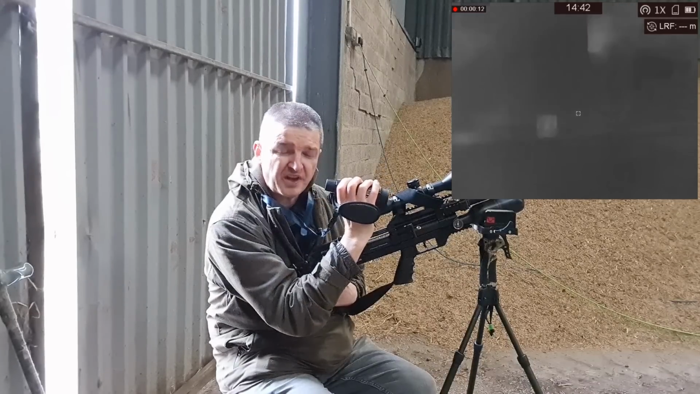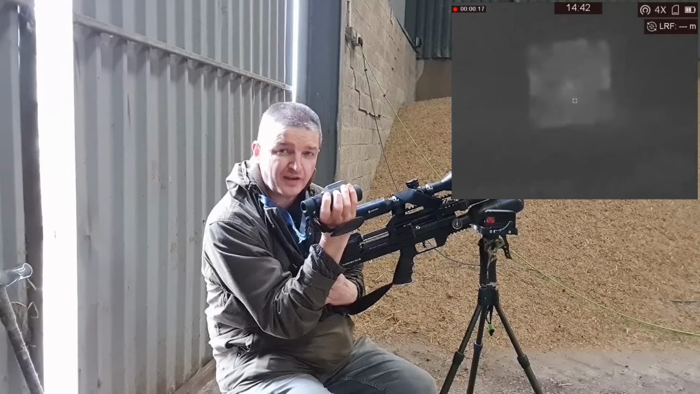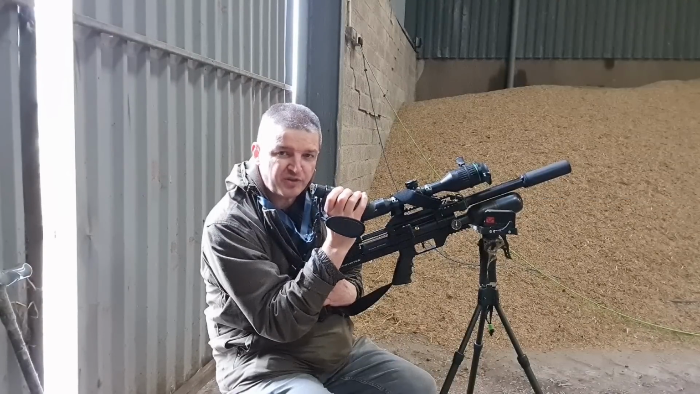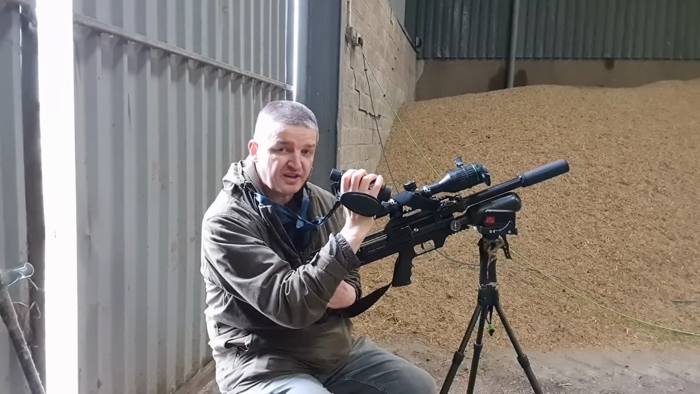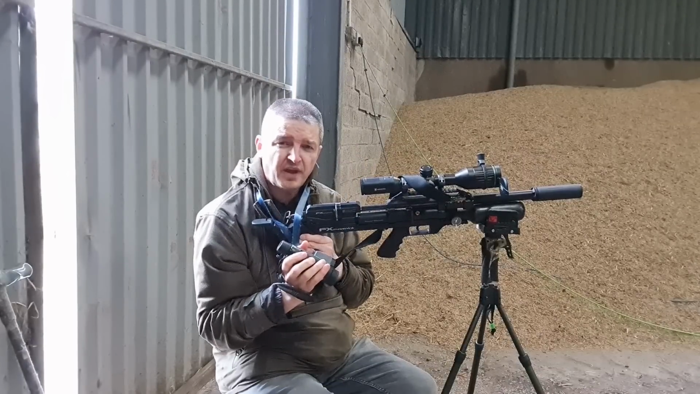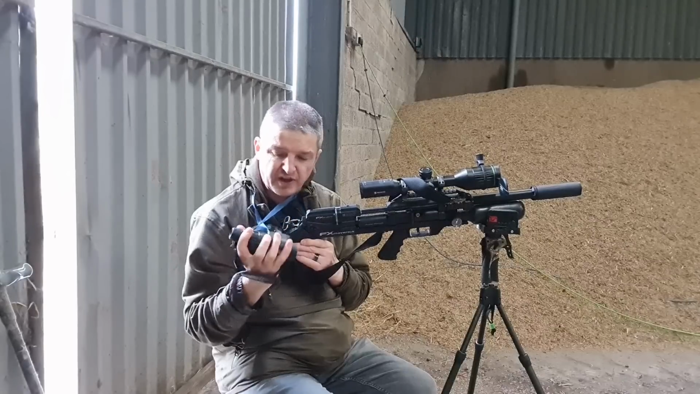That's interesting. I just zoomed in and out via the wheel on the Gryphon, and you can see a faint heat glow in the middle of the target where those pellets have all piled on top of each other. Not as much of a glow as you'd see if I'd been shooting into a sheet of MDF though. Okay, that's the rifle zeroed. There were one or two errant shots, so I definitely need to clean the barrel.